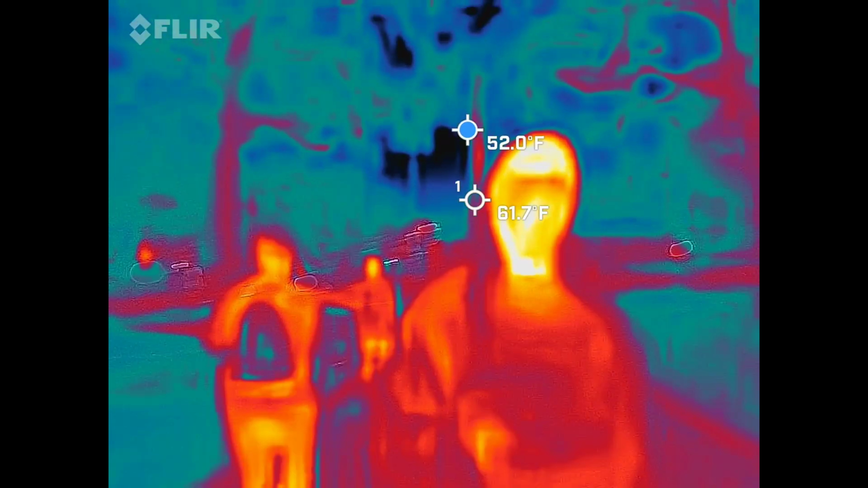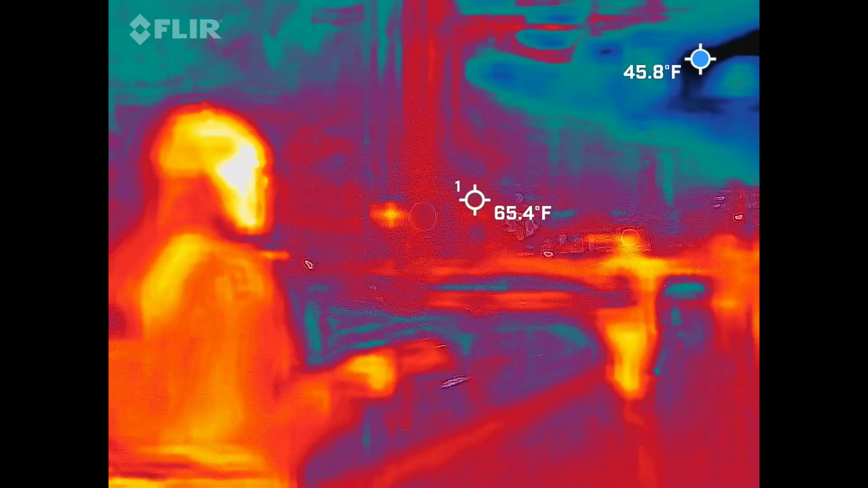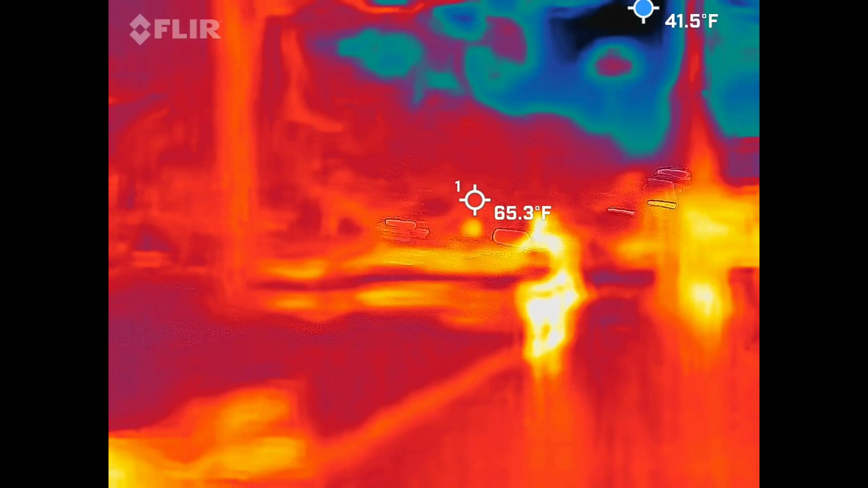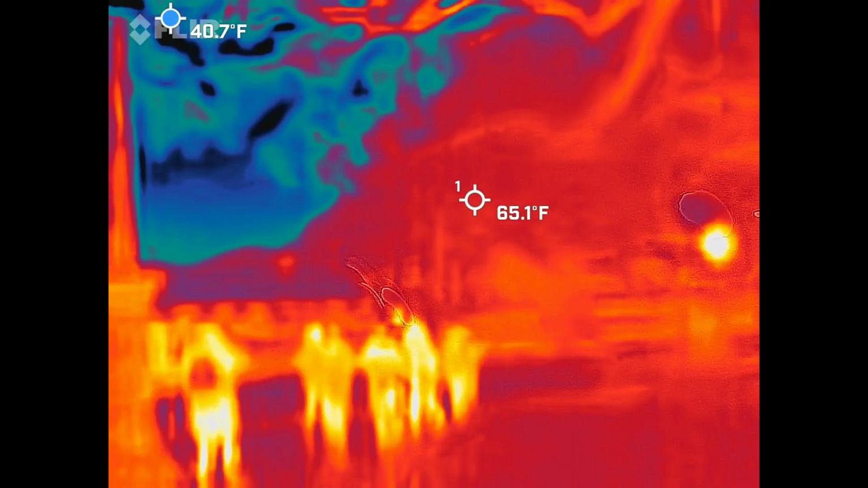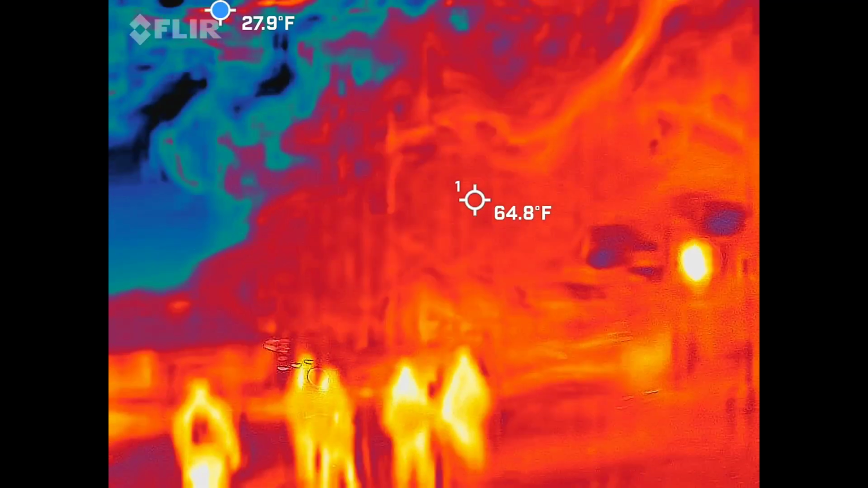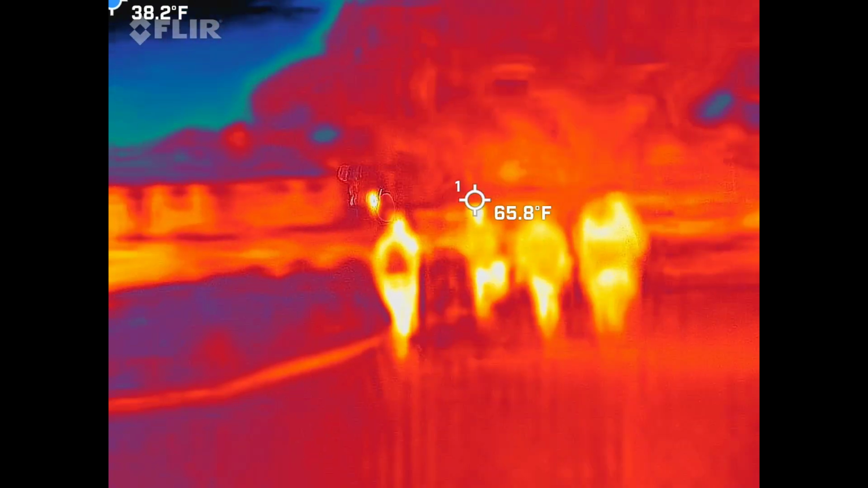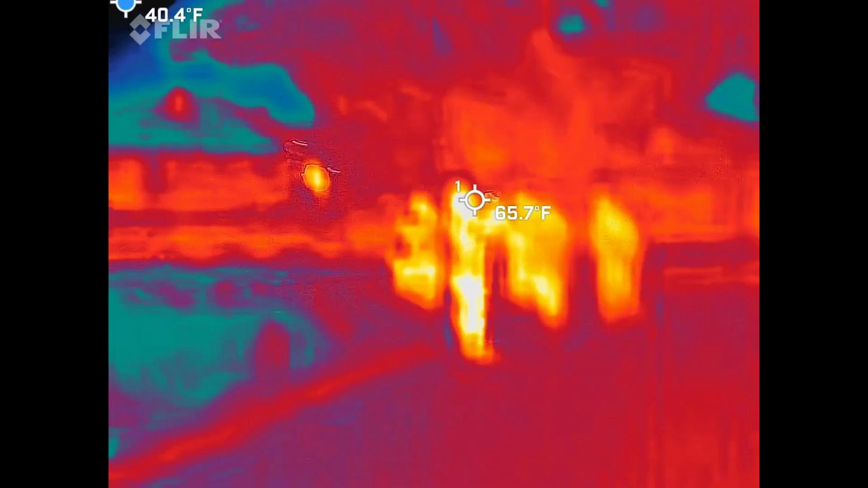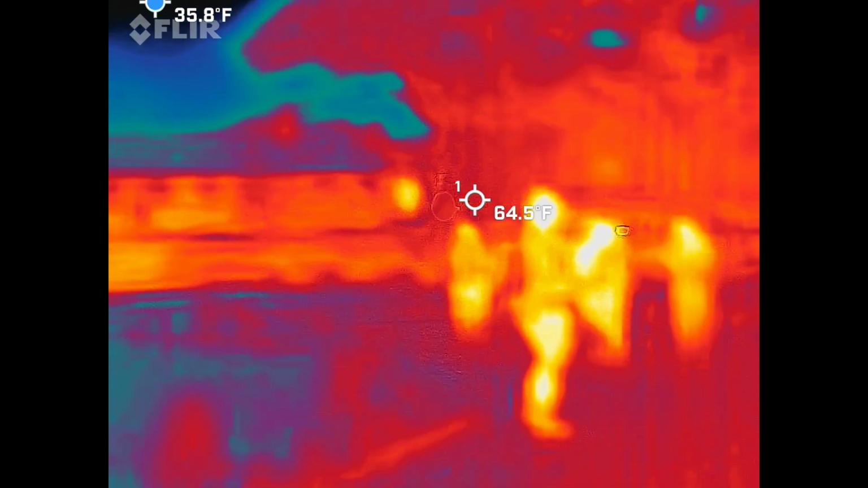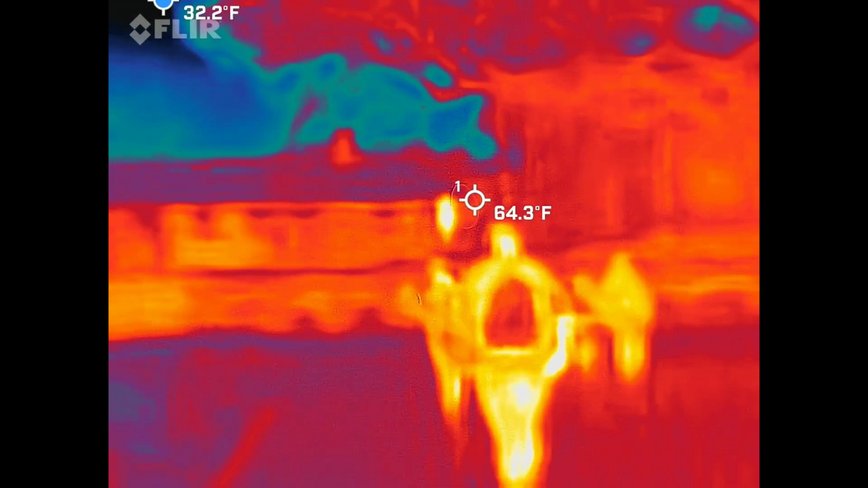Force or horse? Not sure which I heard. Horse. Thank you for clarification. Everybody?